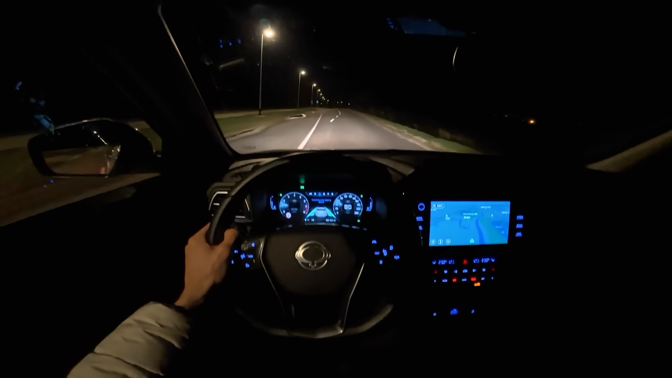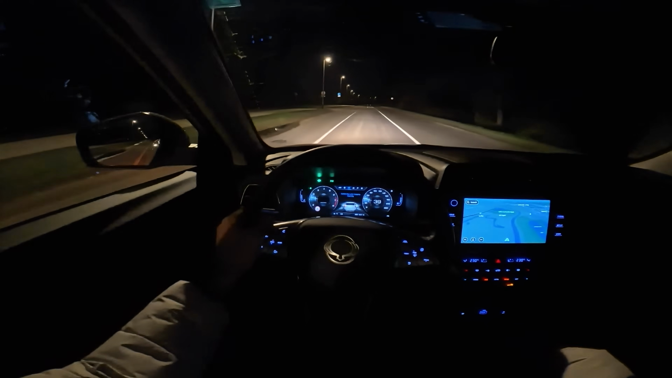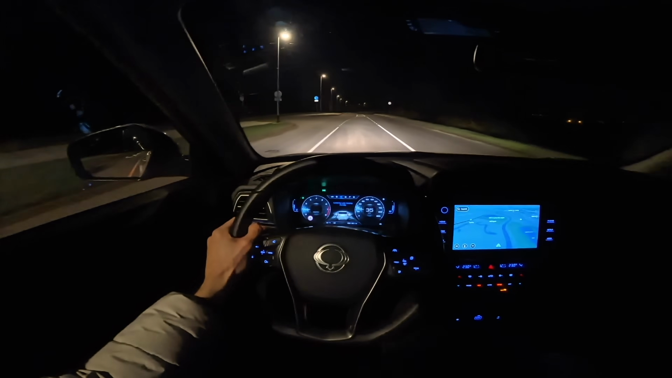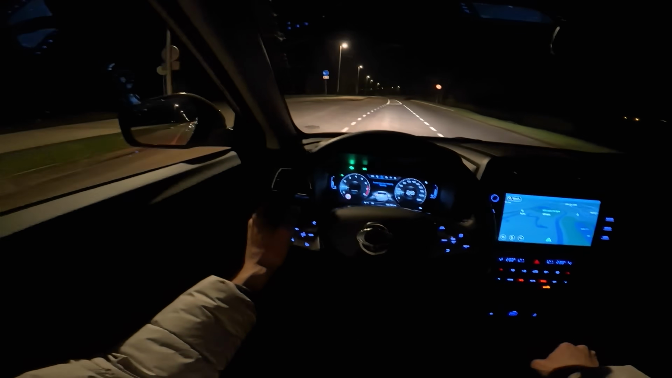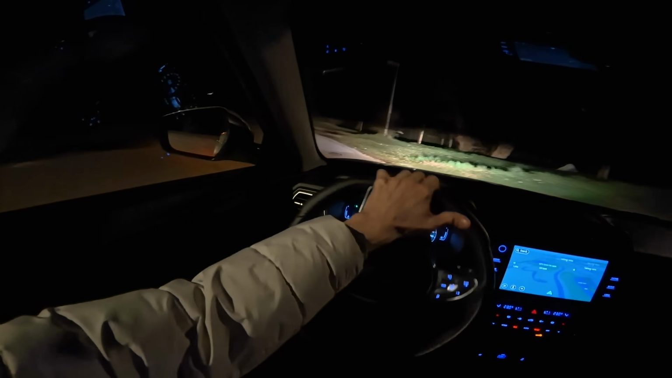Downshifting, slowing down with the engine. It's one way to save brakes. Okay, so